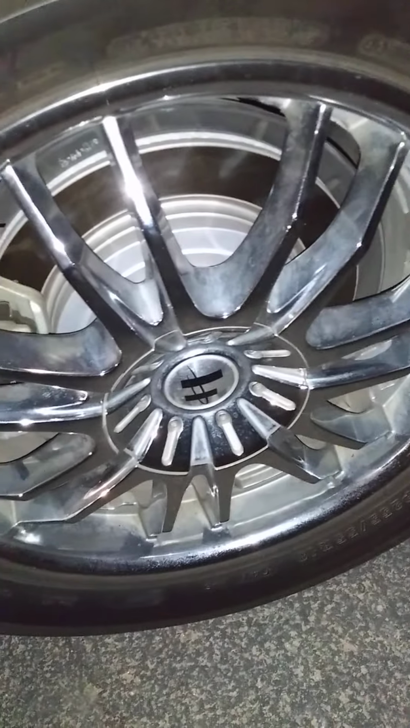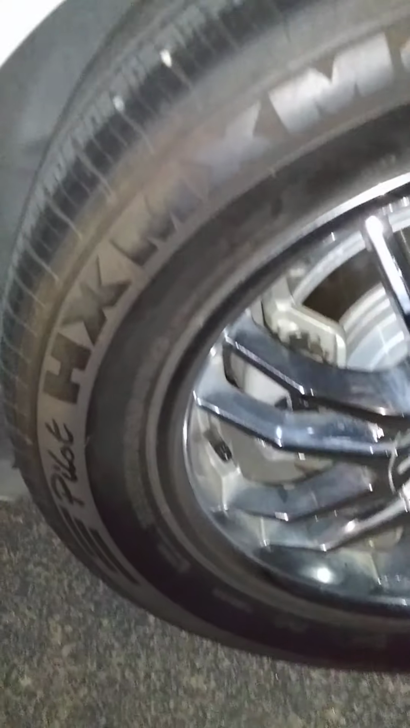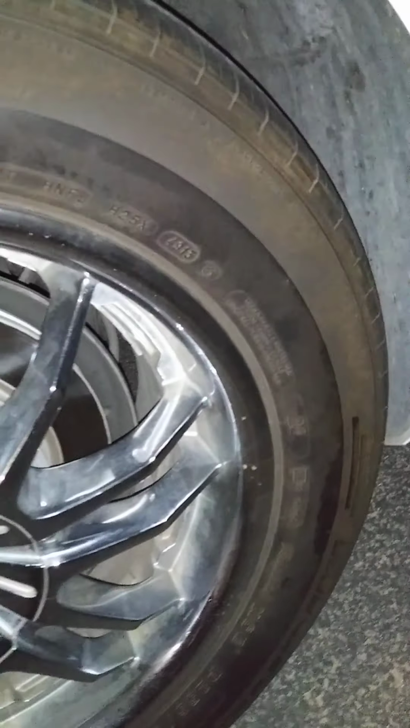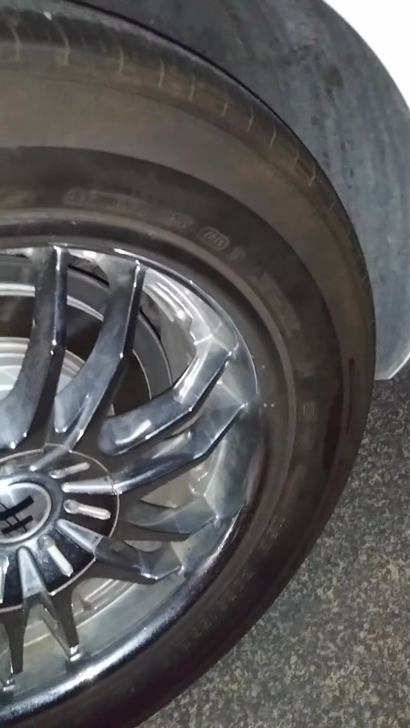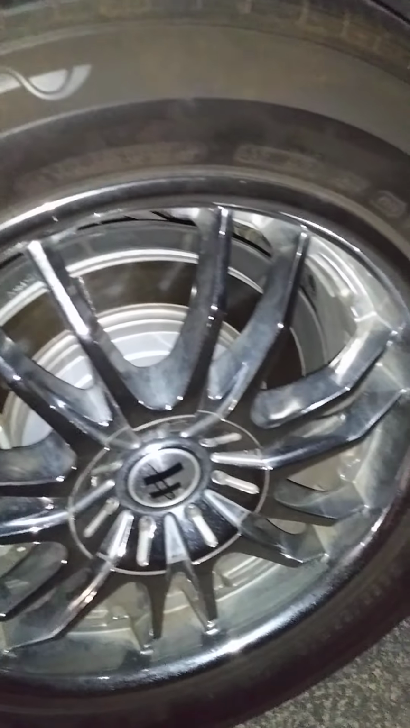Now this side has a center cap. They're Helos, 18-inch. This is the only Michelin Pilot 255. Yeah, 255/55R18. I got those inflated because since the weather is cooling down, tire pressure goes down. Since I don't have nitrogen inside of them, it's just air.